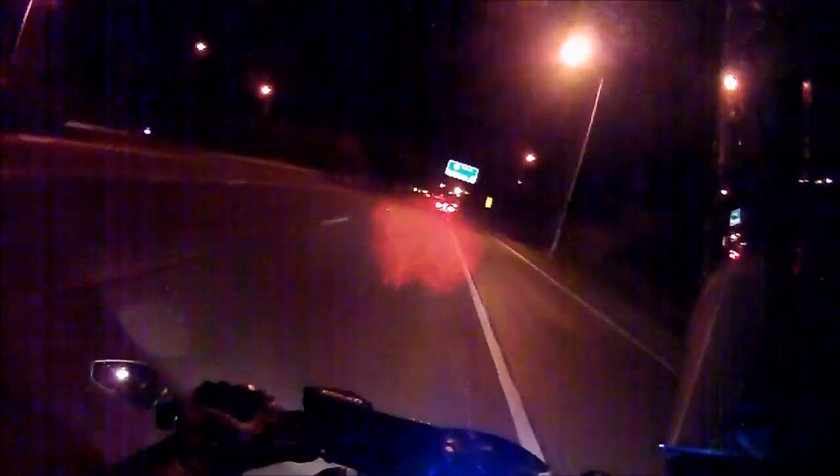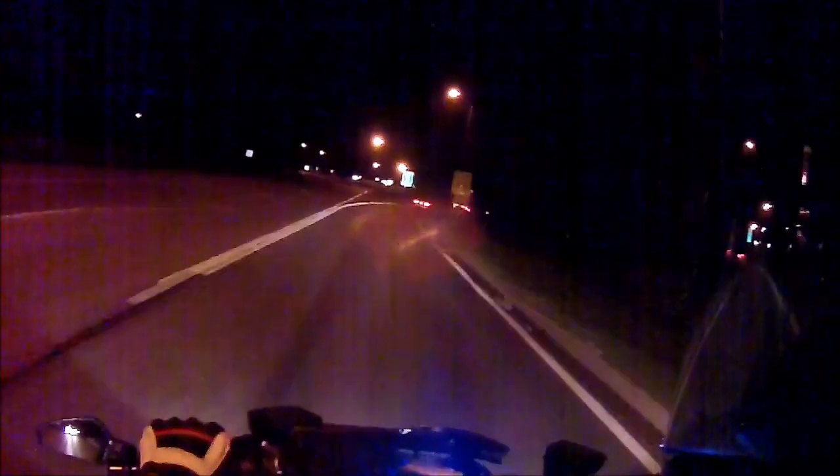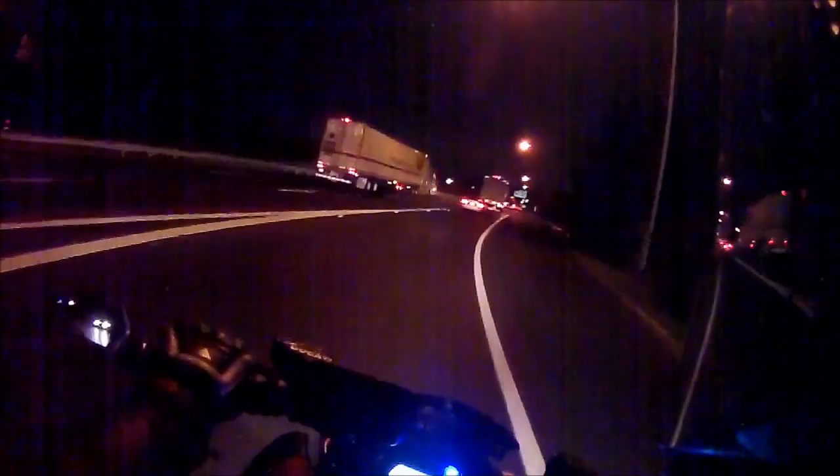I think just to be extra safe, I'll put it in urban mode. One of the dangerous parts of living out on the East Coast is when it gets just a little bit drizzly like this after it hasn't rained.